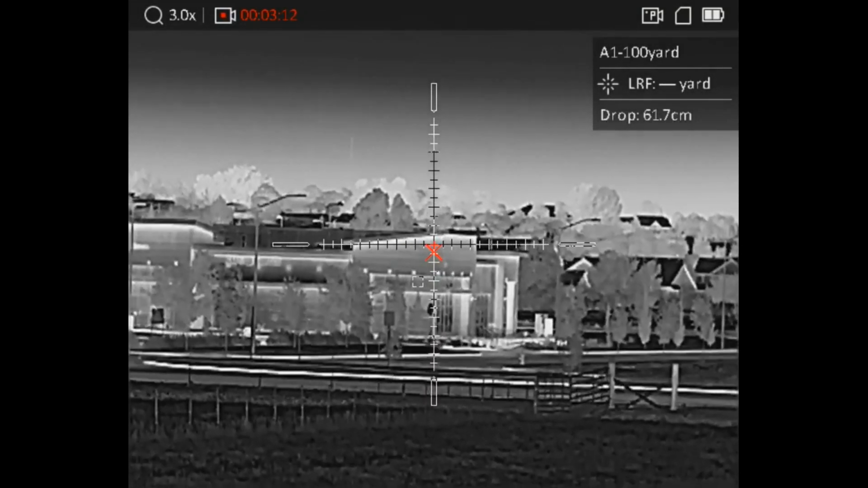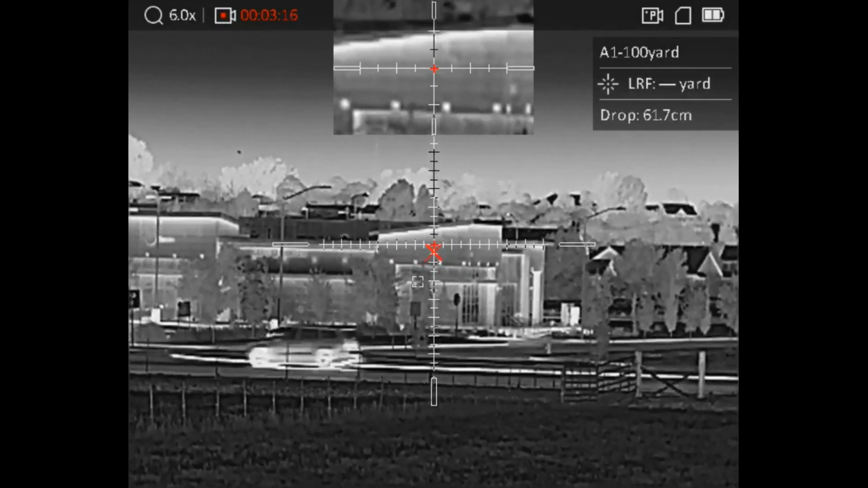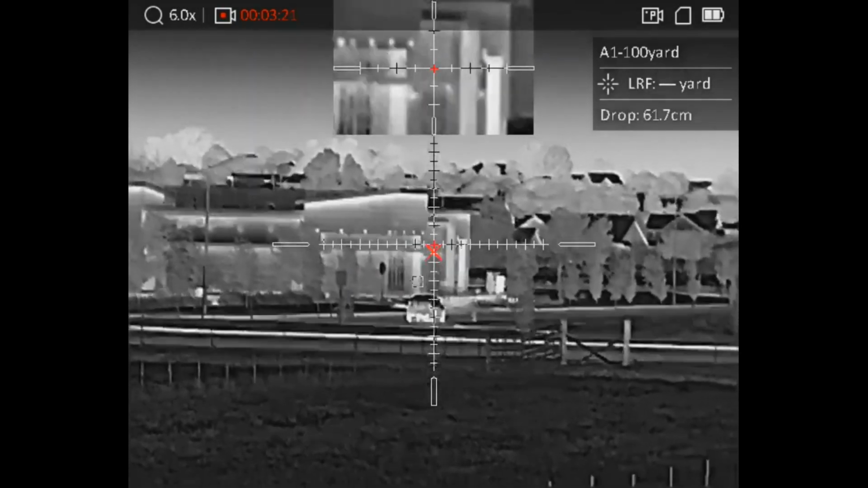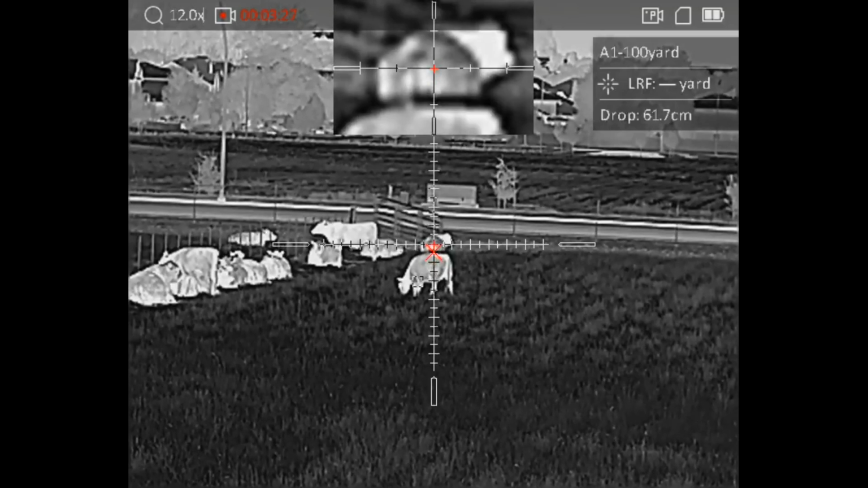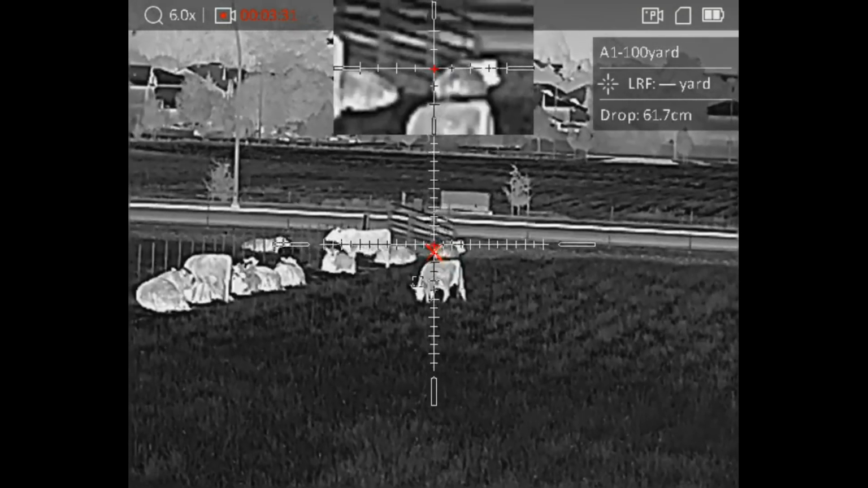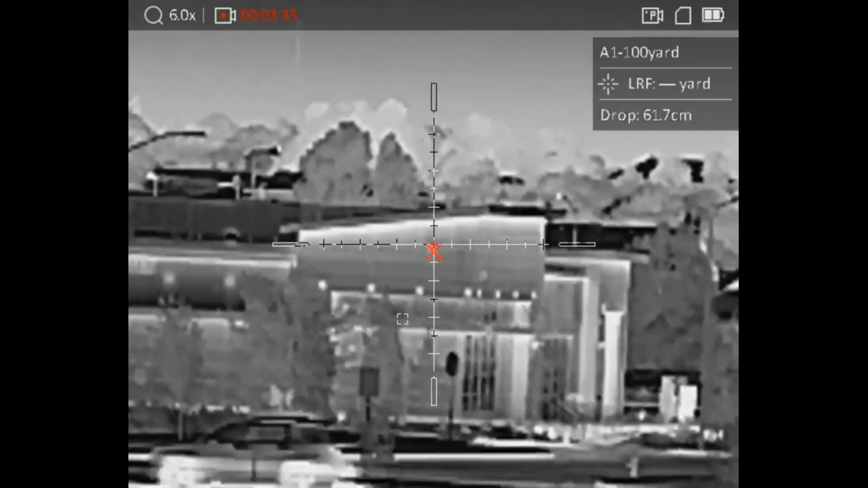The other thing, we're going to turn the picture-in-picture on. Notice that ballistic drop doesn't work in the picture-in-picture there, and I wish that it did. That would be fantastic. Other than that, the picture-in-picture works fantastic. You can see it zooms right in there, no problem. But so let's get rid of that.